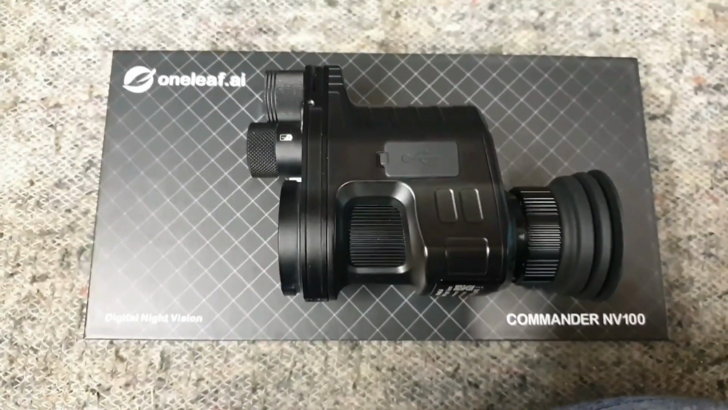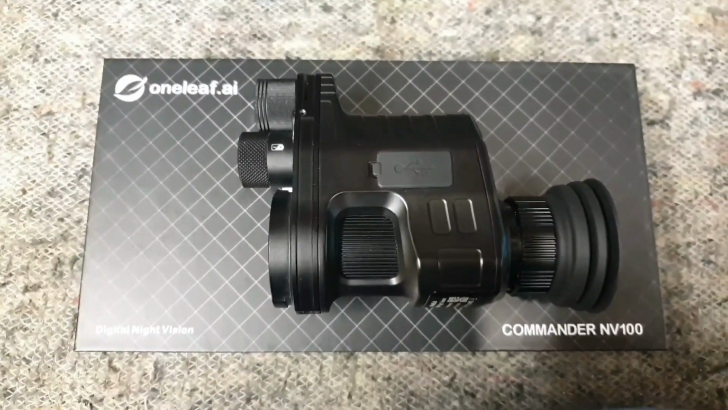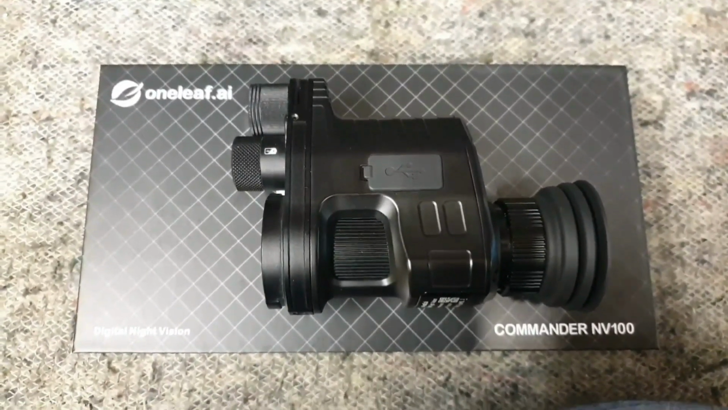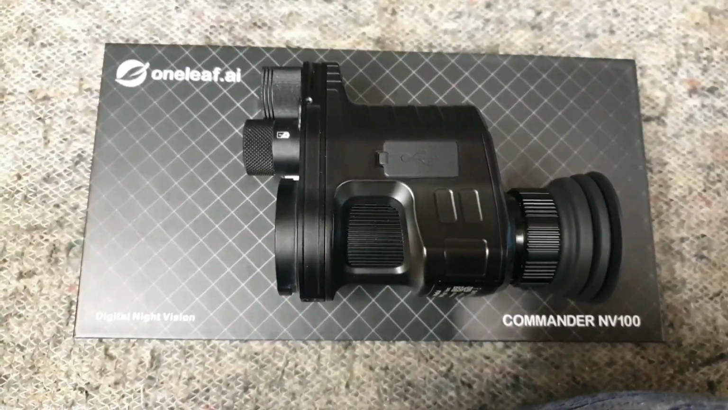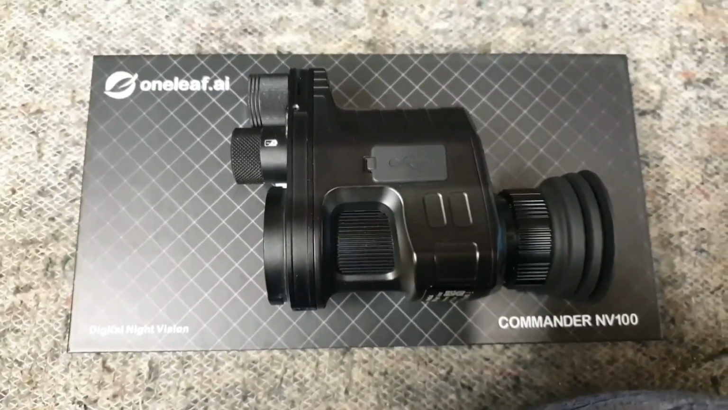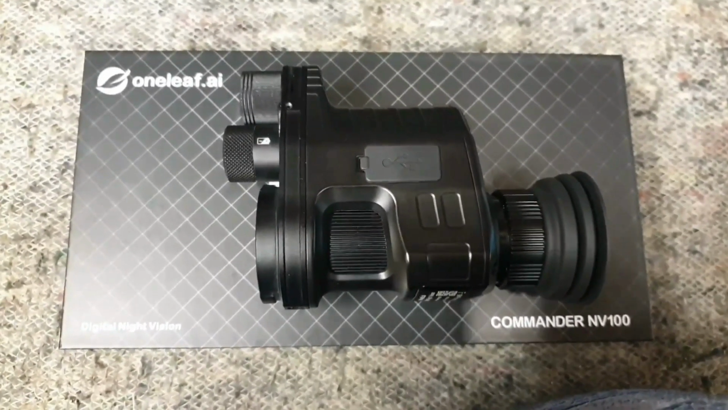When you play it back side by side with the two videos on screen, obviously you are going to get the whole thing look a bit grainier than on the tiny little screen within the units, but even on a decent quality computer screen, when you run the two side by side, the OneLeaf NV100, the black and white infrared photograph or video is much, much smoother and much better on the eye. They're both equally as well made. They're good quality construction, the materials, etc., etc. They're both a piece of cake to use and to set up. It's just a case of personal preference.